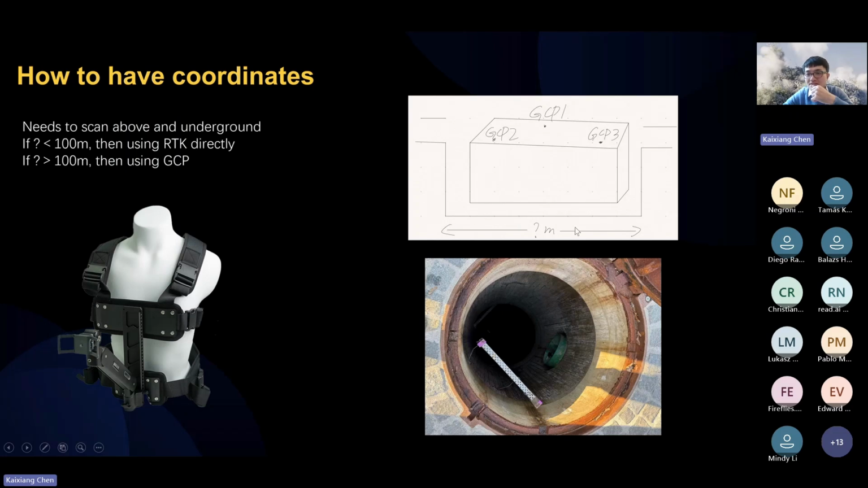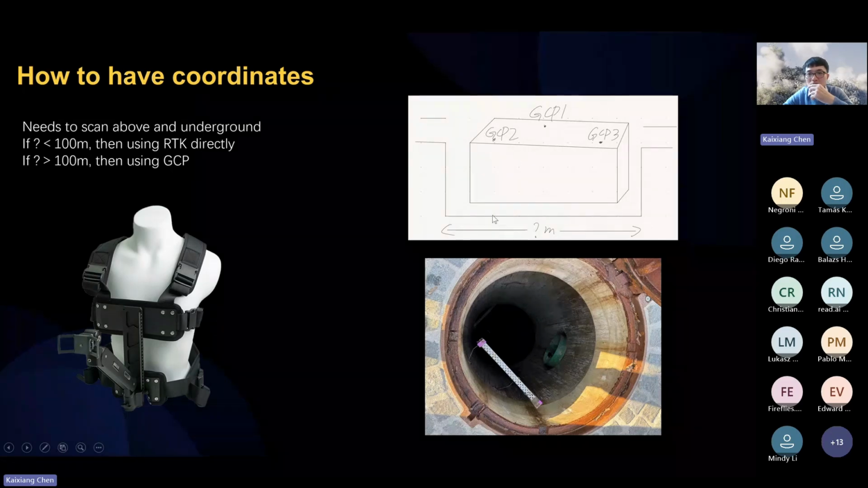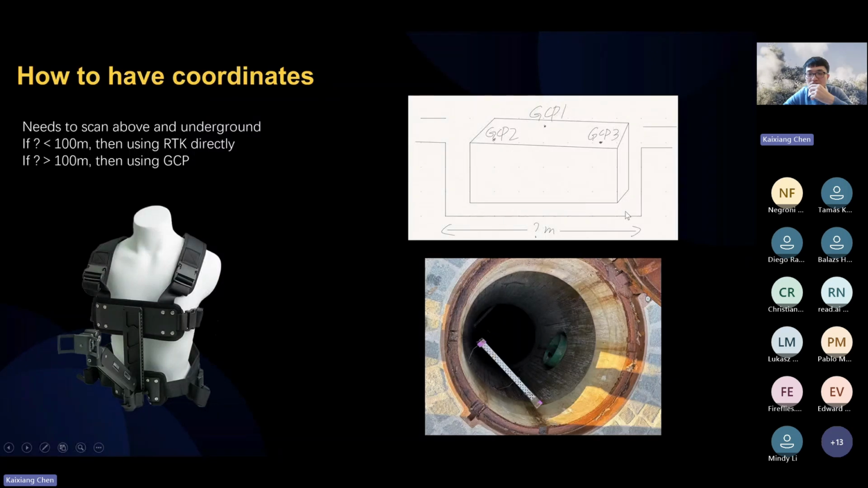If this place is less than 100 meters, then it's relatively easy. We can start the scan from above, turn on the RTK, and then go into the tunnel and then climb up. As long as it's less than 100 meters, the Nixel Studio is able to process the data and perform the coordinate transformation. But if it's over 100 meters, using RTK for coordinate transformation in the Nixel Studio will fail, but we can use GCP on the ground.